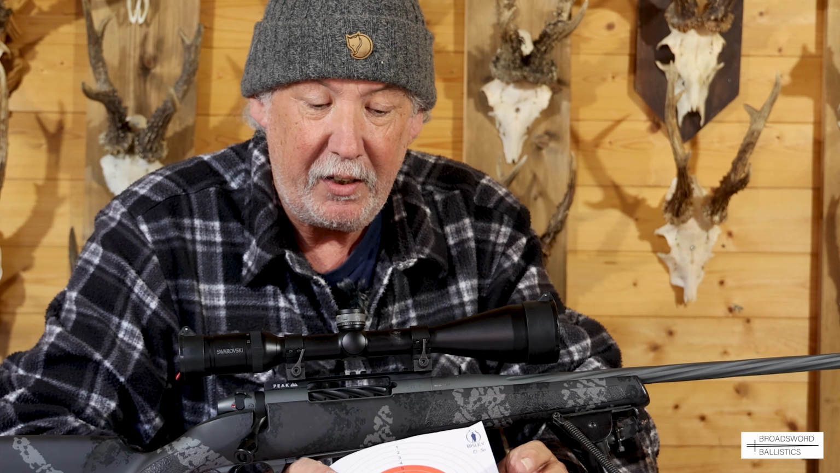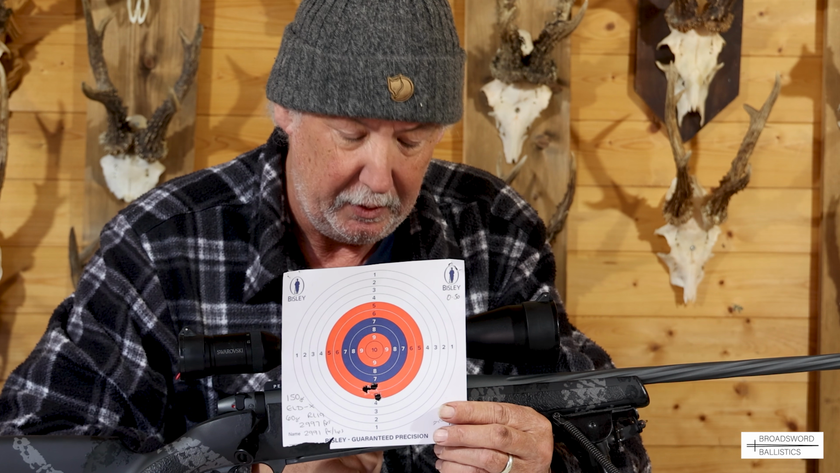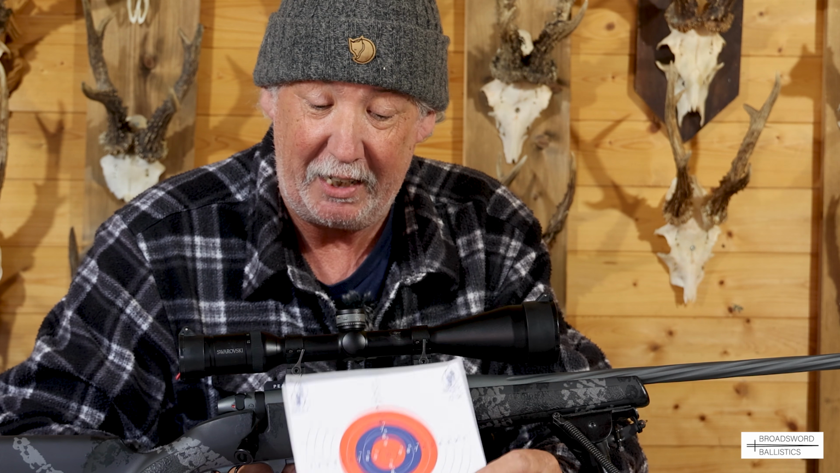Fantastic. Then, if you want to go a little bit heavier on the bullet weight, a really good cartridge to have in 7mm is the Hornady ELD-X. High ballistic coefficient, expands very well, great on deer. And this time we used 60 grains of Reloader 19 powder, and we got 2,997 feet per second for 2,991 foot-pounds of energy, so almost equal there. So a great rifle. So that's the accuracy sorted.